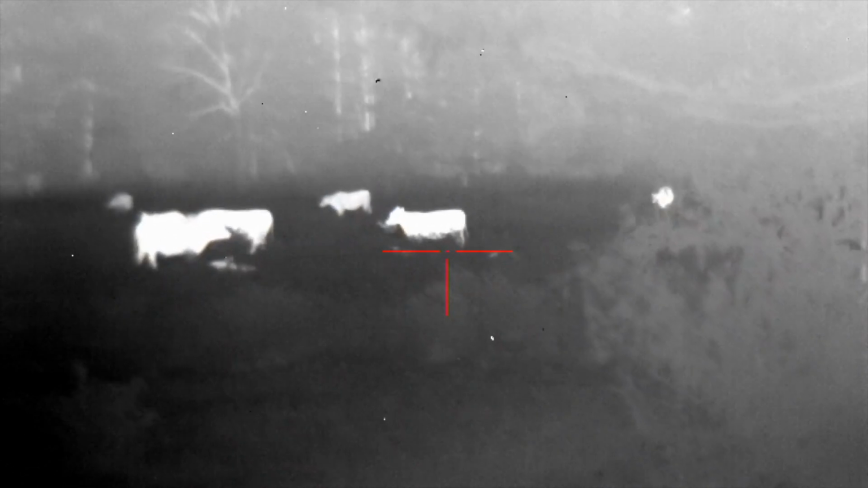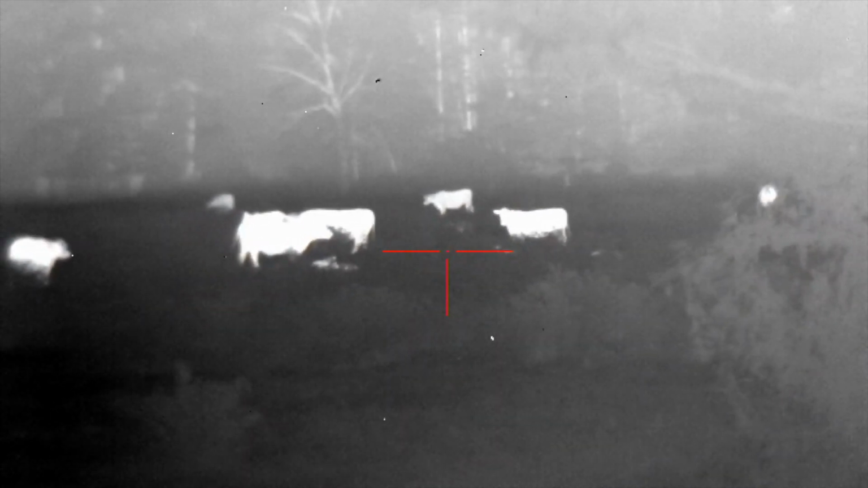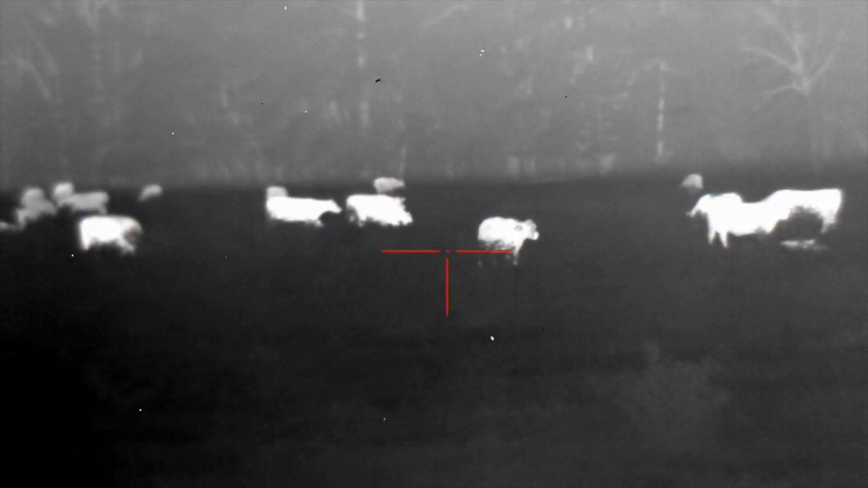He's going from left to right. Disappears in the grass and comes back. Oh, there he is, see him? He's going back from the right to the left. Yeah, I see him. See his head.